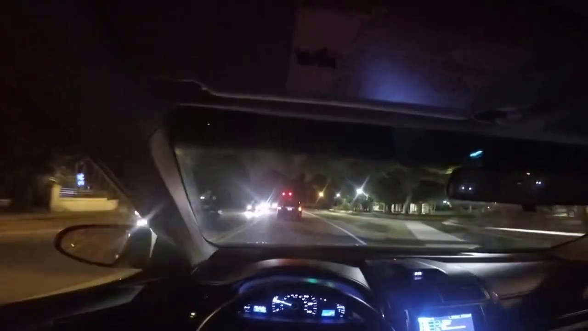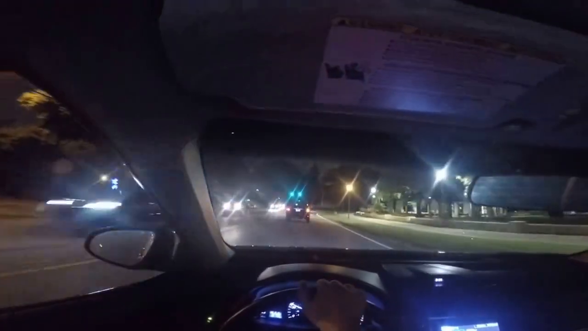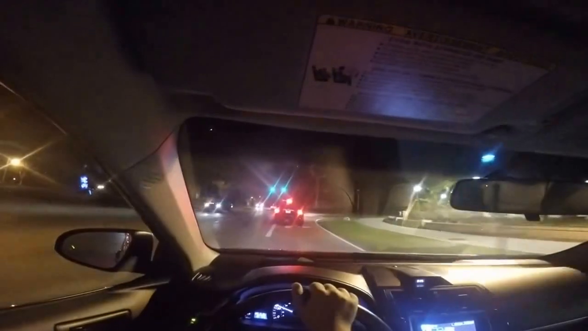In here. Yes, we do. You don't have a stop, just go. You have to yield, not stop. If a car's coming this way, they have to yield to us.